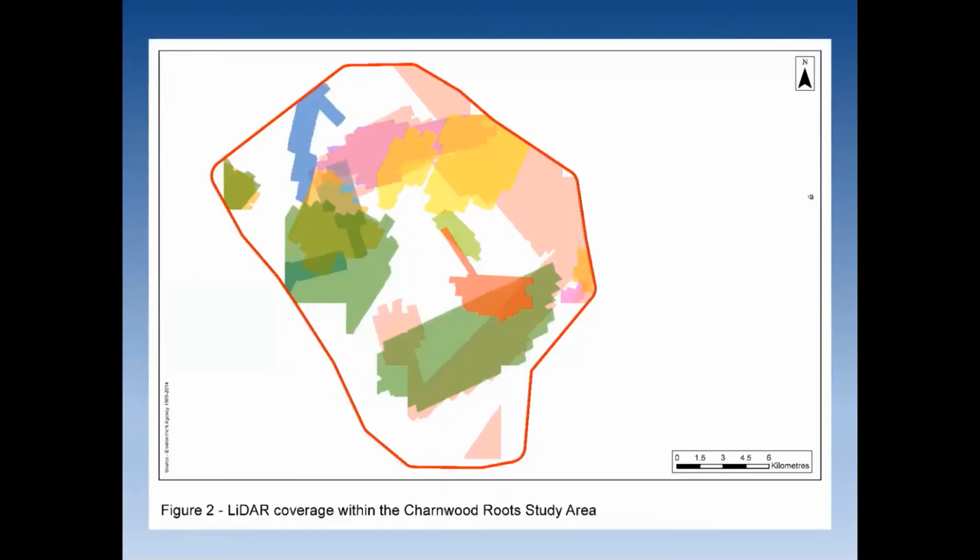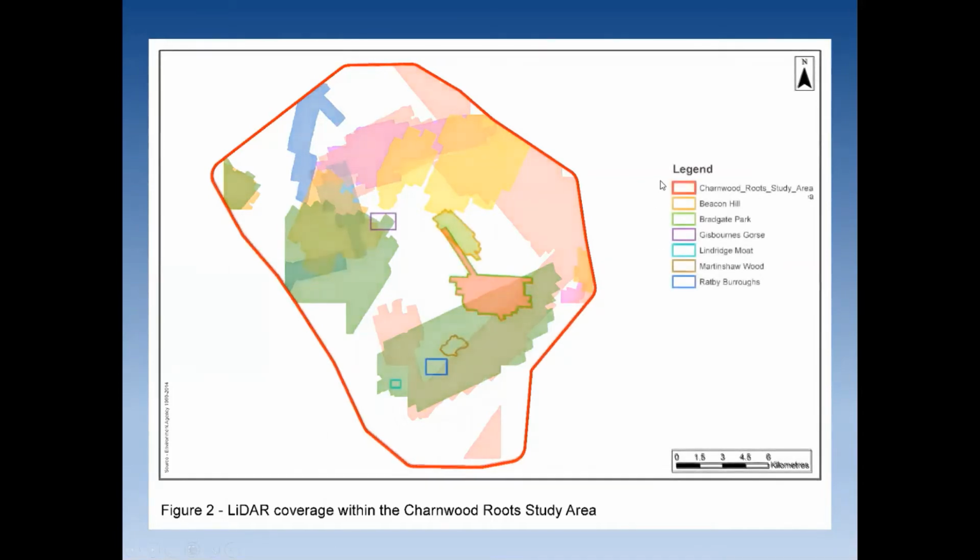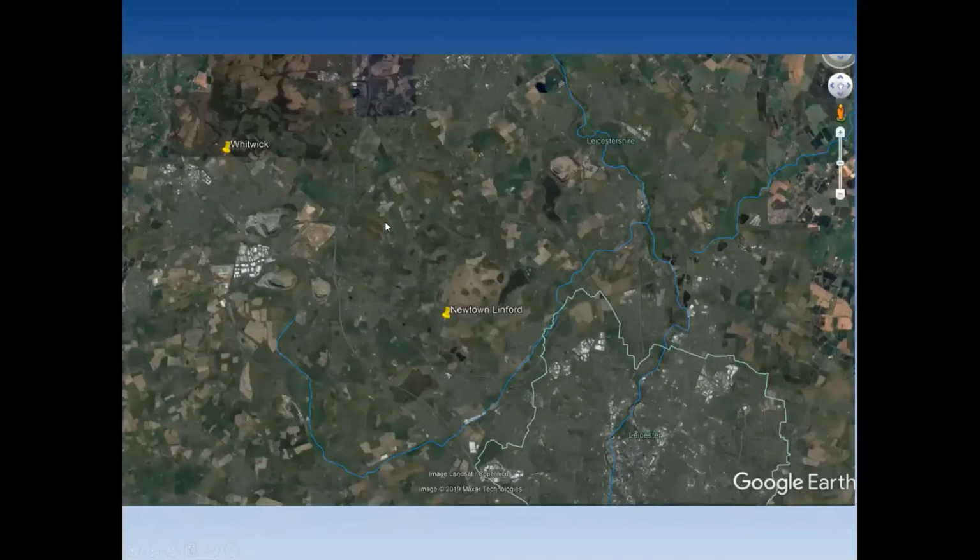So the Charnwood Roots project looked at these LiDAR data sets. The map's not that easy to interpret, but for those of you who know the area, this here is Bradgate Park. We're looking at Charnwood on the west side of Leicester. Here, Beacon Hill up here, Ratby Burrows here, and Martinshaw Wood tucked in there. We're going to have a very quick look at Warren Hills, Whittick, which is over here.